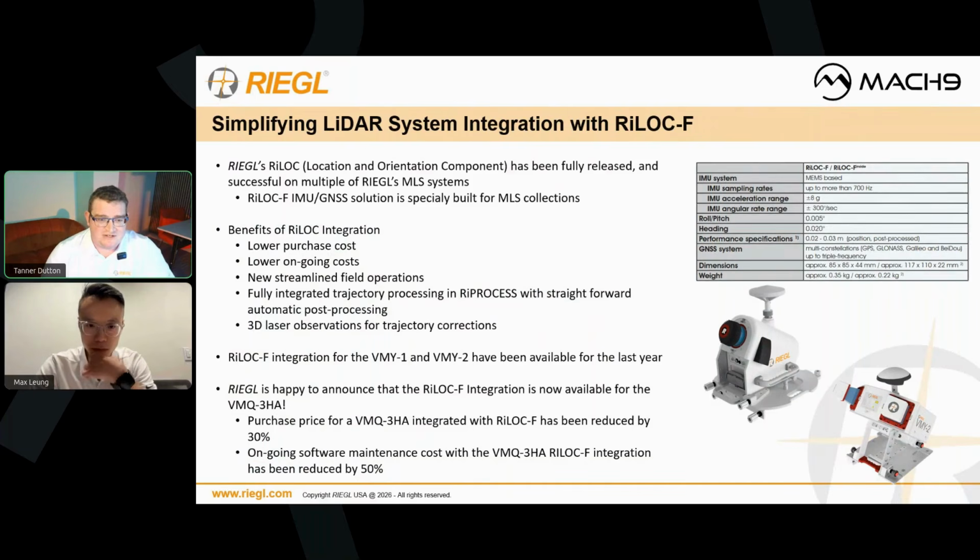One of the things we're excited to announce today: the RIEGL F integration, up until today, was only available on the VMY1 and VMY2 platforms. It is now available on the VMQ 3HA platform, meaning that great LiDAR sensor that you just saw that data from is now available with the RIEGL F IMU, so you can get into that sensor at a lower cost. Overnight, the VMQ 3HA's price has been reduced by about 30%, and ongoing costs have been reduced by about 50%.